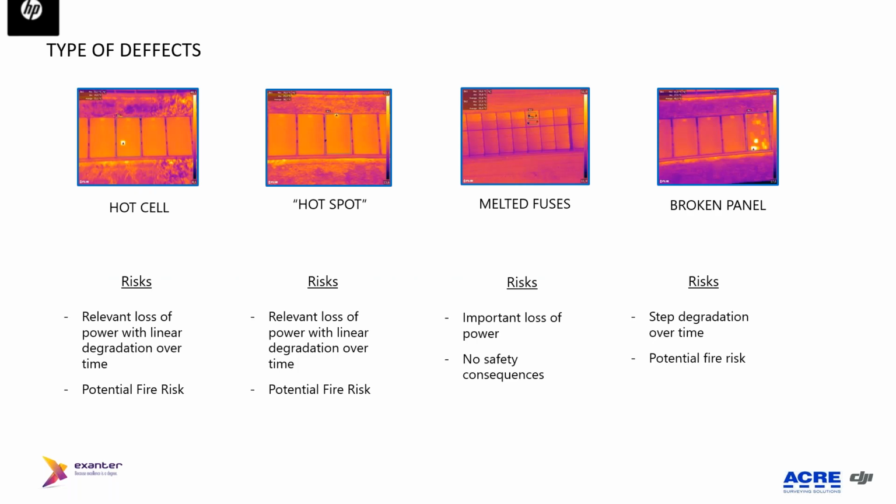According to the International Energy Agency, I'm going to make a brief explanation of the more common types of defects that you can find in a PV plant, and then later on we will go into more detail in the workflow. You can find hot cells, since each panel is made of different cells, so you are losing power directly, with degradation over time.